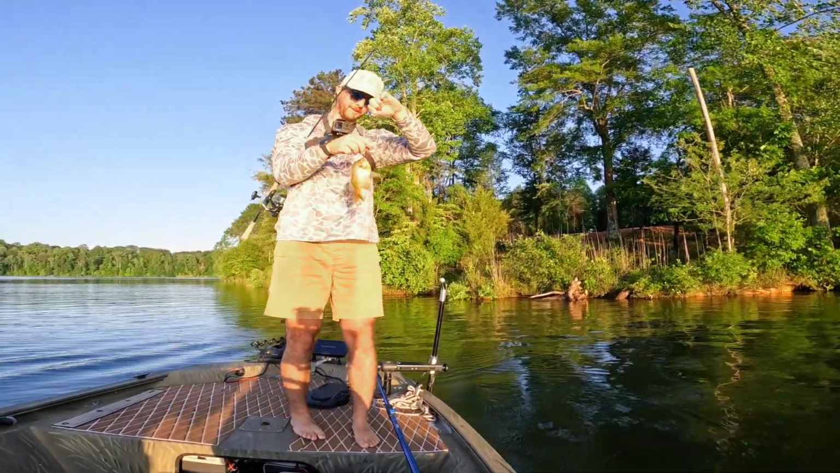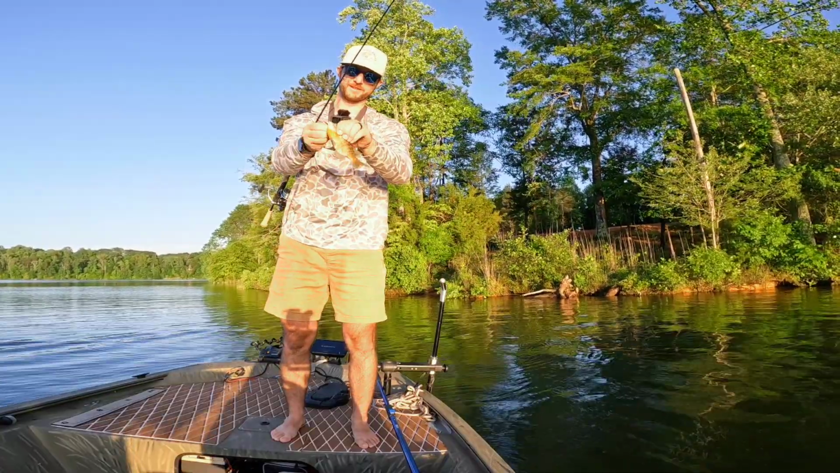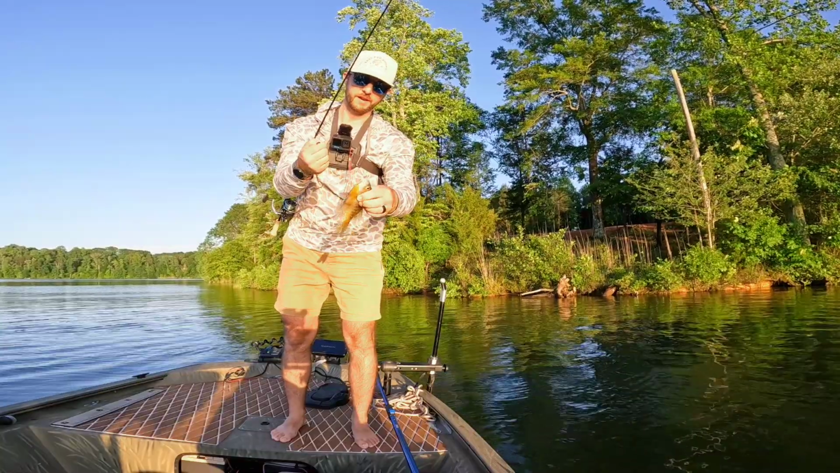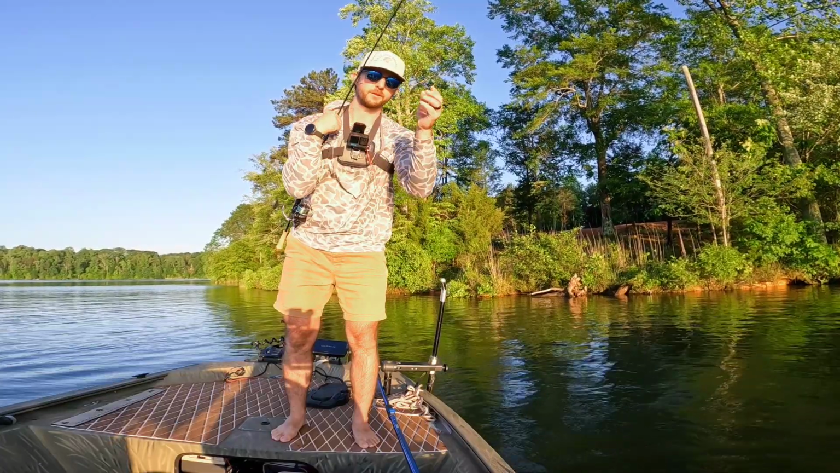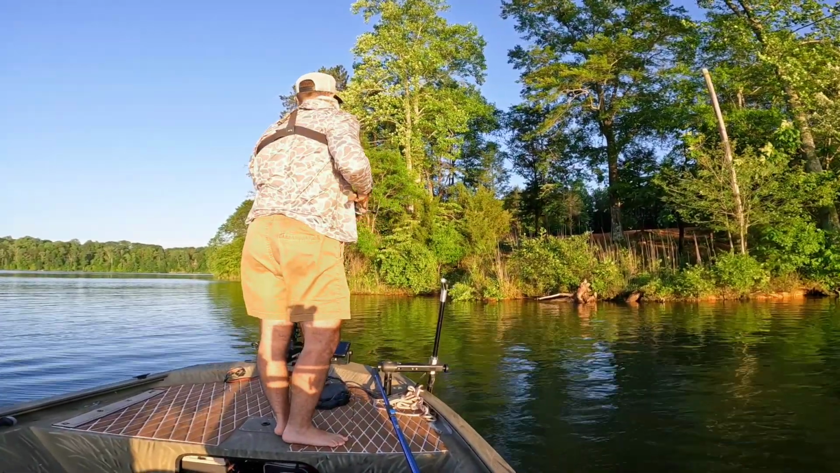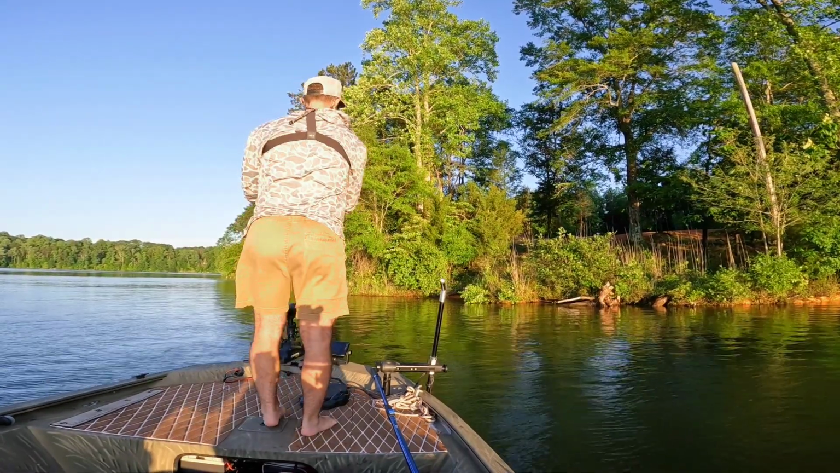He just jumped clear out of the water. That was crazy. I just saw some golf balls on side imaging. If you don't know what that means, it's bluegill beds. They look like golf balls on the side image. That thing came clear out of the water for that. That was pretty cool.